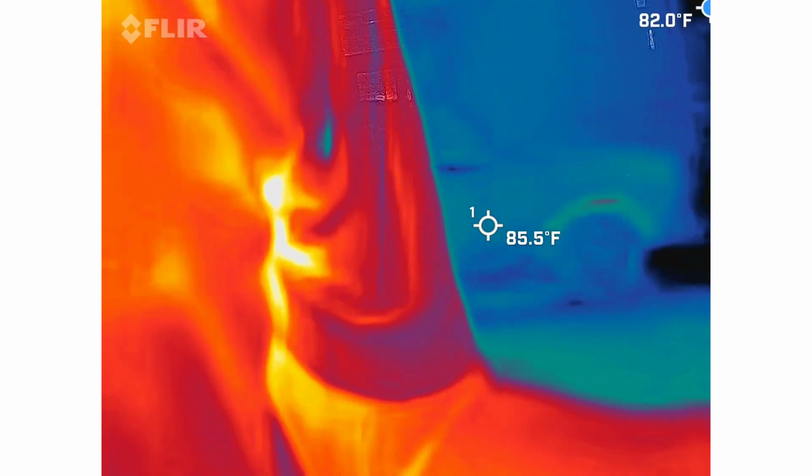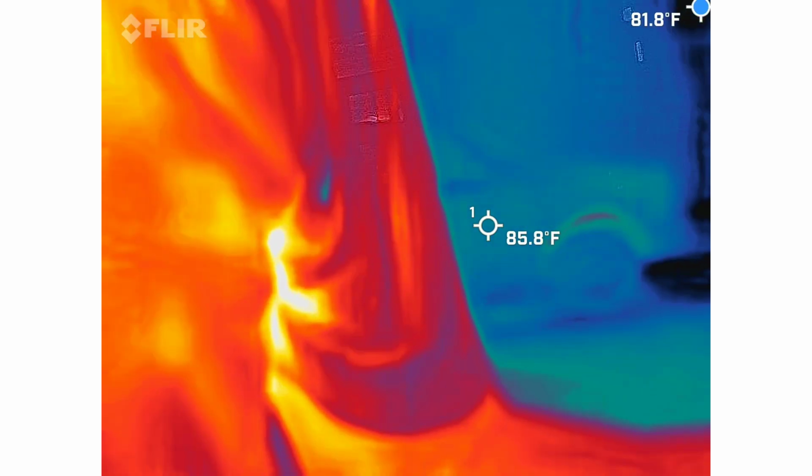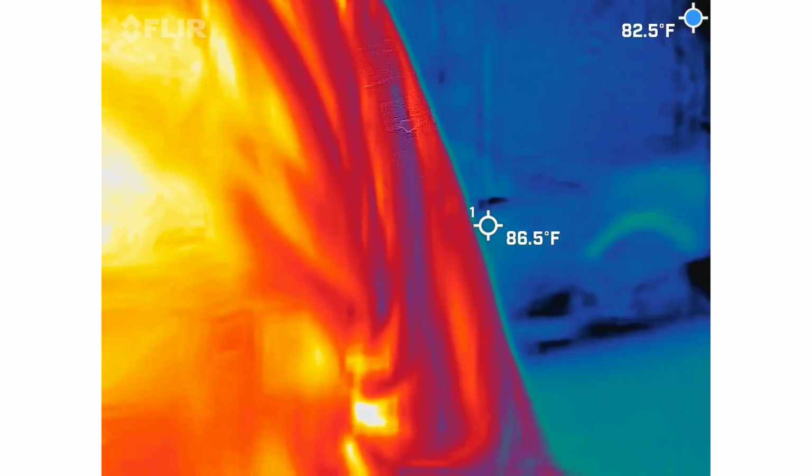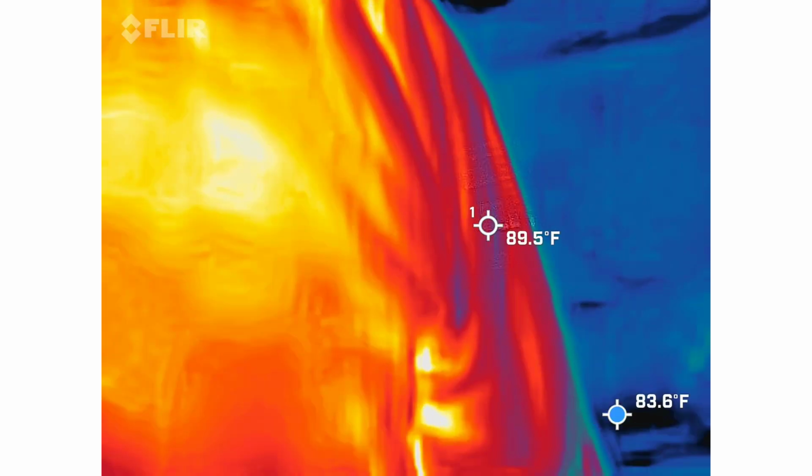So again, it doesn't see through glass. That was kind of a disappointment when I started studying this thing for the first time a few years ago. I'm like, oh shoot, I wanted to see through some windows. But glass is looked at as just a surface.